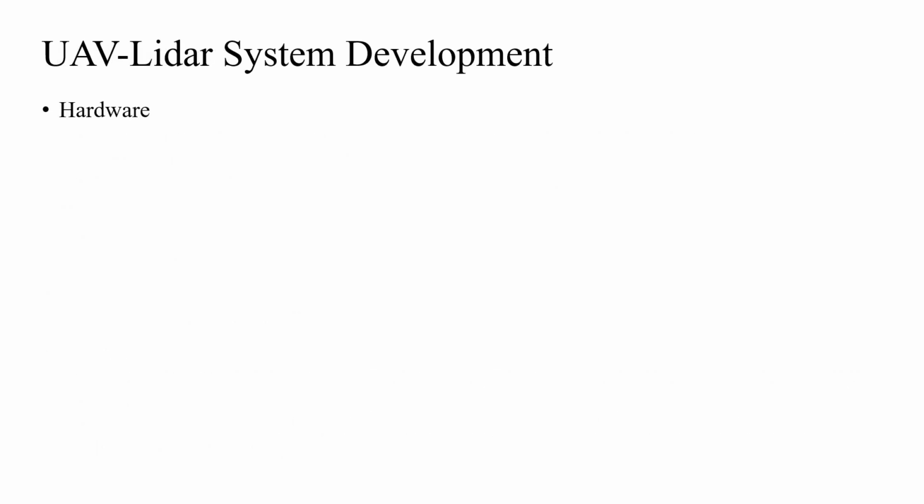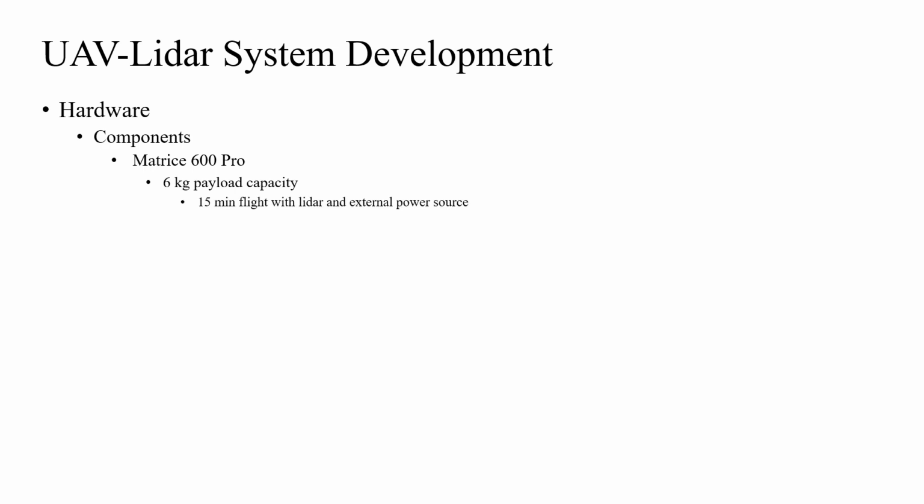Now let's get into the UAV LiDAR system development. First, let's talk about the components of the system. The UAV platform chosen for the study was Matrice 600 Pro. It had a 6 kg payload capacity and could complete 15-minute flights even with a LiDAR and an external power source. The UAV was equipped with DJI's A3 Pro flight control system.